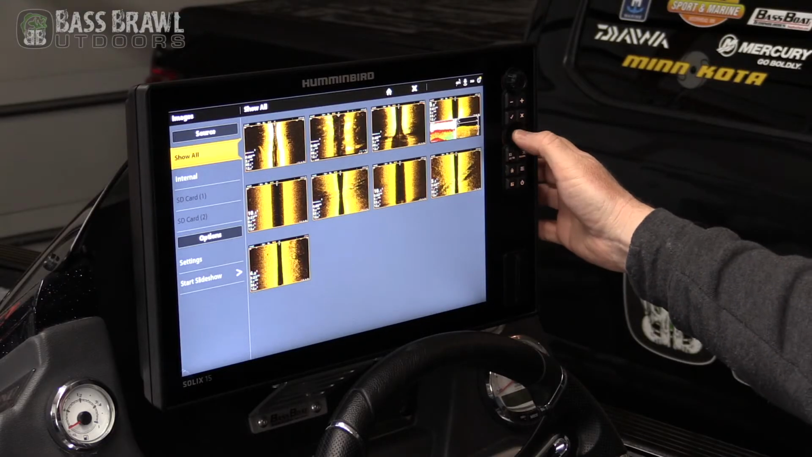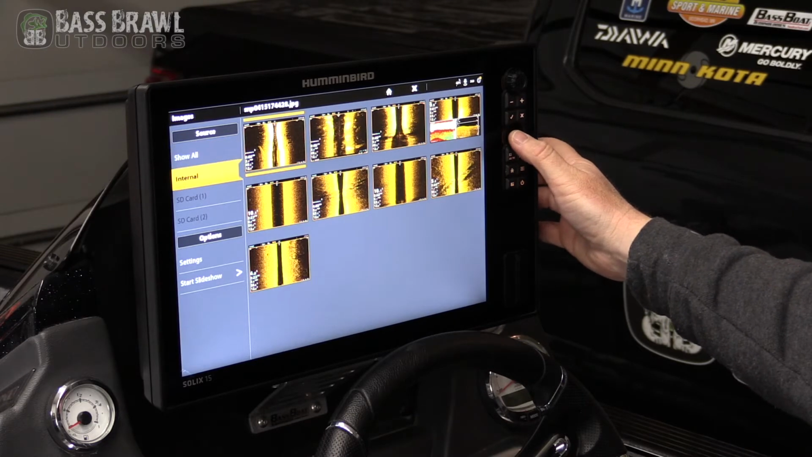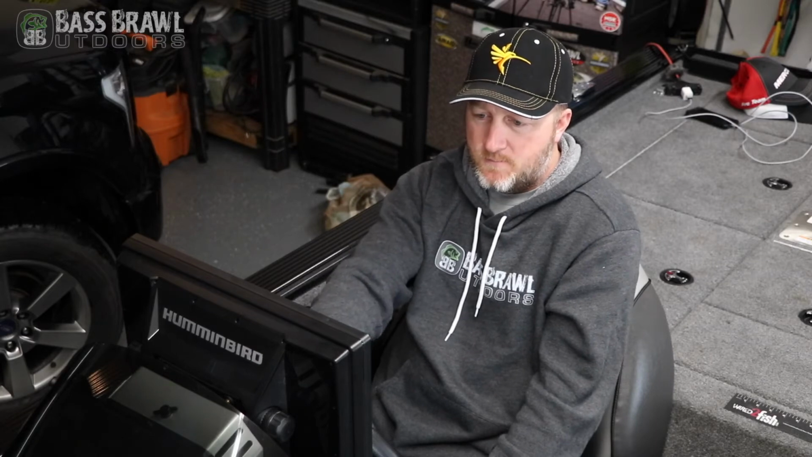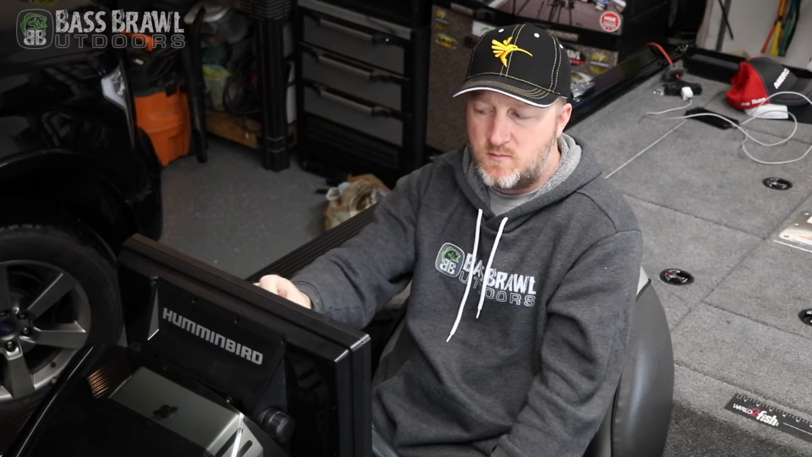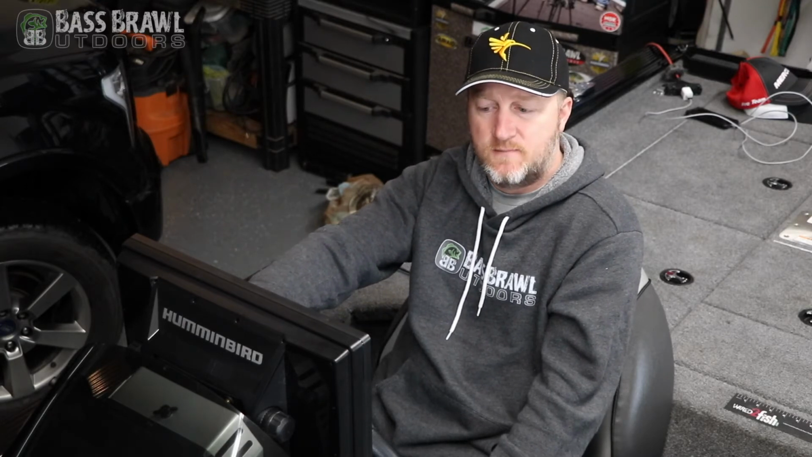If you want to take all the pictures that you saved off the unit onto your card, you need to go to internal, move over to one of the pictures, hit the menu button, and if you have a card set up in there, it'll say copy all. That'll take all of the images that are saved on your internal hard drive and copy them to the card that you select that's either in the first slot or the second slot.